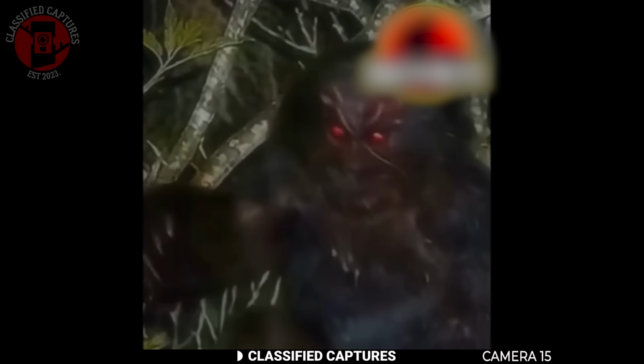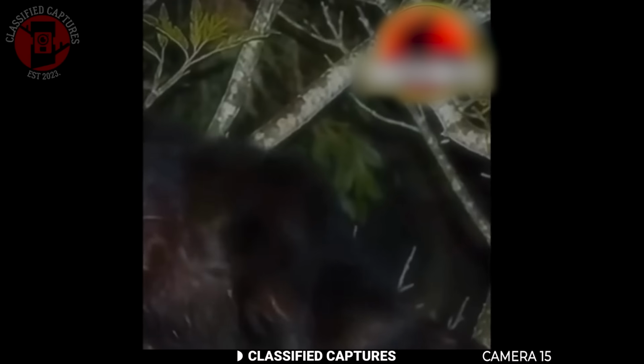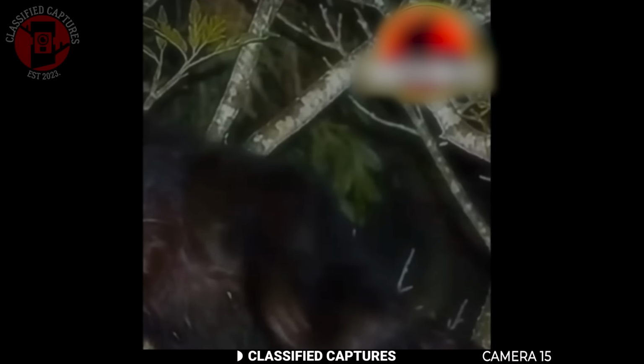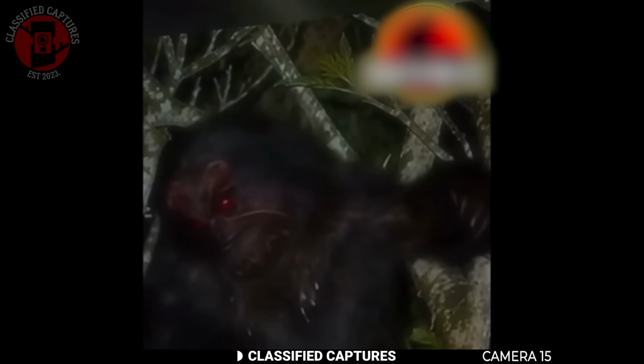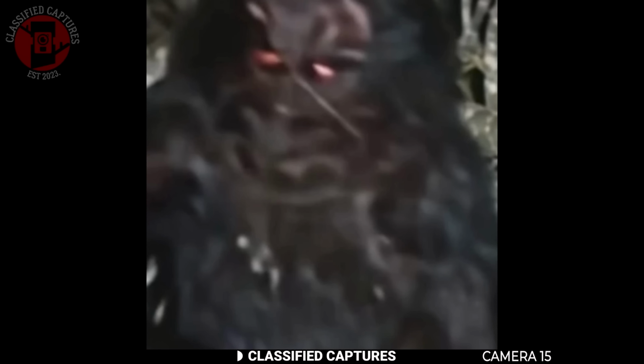cases, terrified. Now, in the Philippines, there's an old legend about a being called the Capra. It's a giant, hairy, tree-dwelling creature that smokes cigars and watches humans from above. Some argue that what was filmed could be one of those mythical beings finally caught on camera, but not everyone is convinced. Others think it might just be some unknown primate, or even a brand new species we haven't yet discovered. So what do you think?